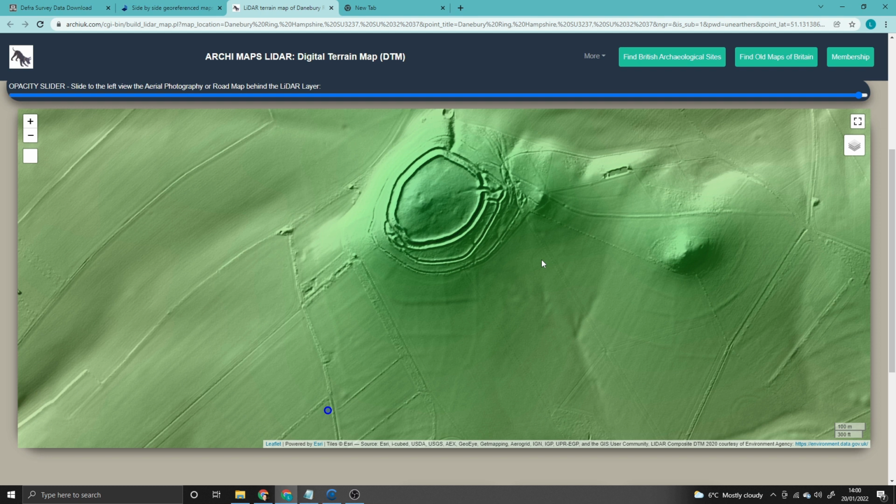But LiDAR is an organic data set. You can manipulate the data to get the most out of it. So I would always recommend, because of that, using an offline viewer, because you might find that by changing the lighting you reveal something completely new you didn't see before. And up until now it's been quite difficult getting what I would call an easy to use viewer.